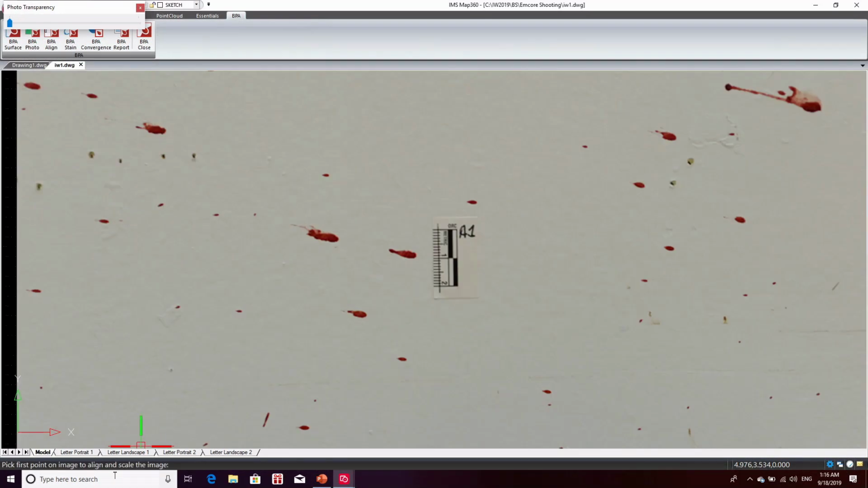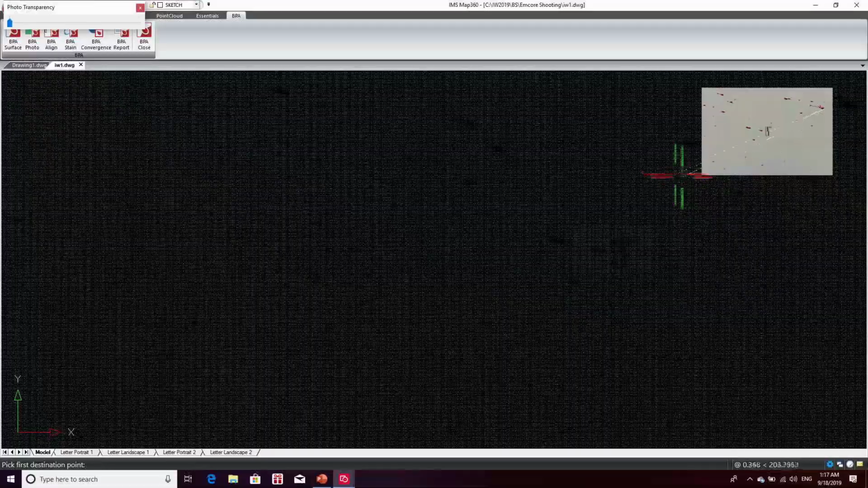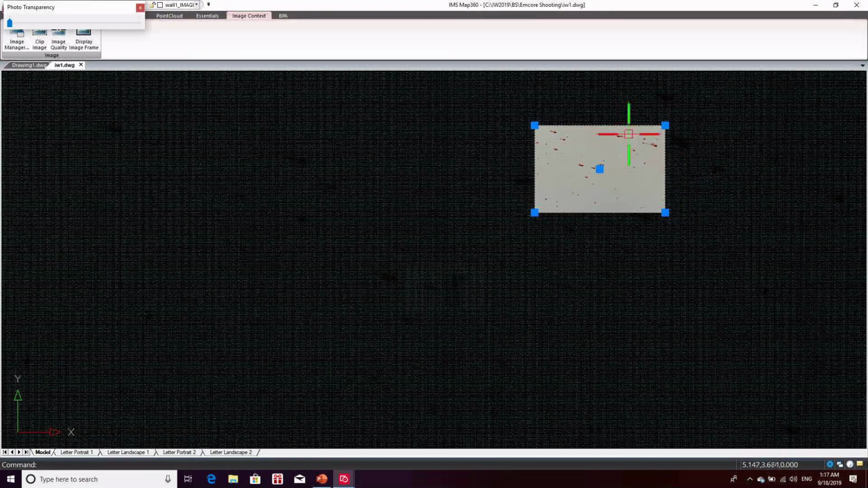So it's prompting down at our command line here to select points. So I'm just going to click on a point that's in the image, just a very recognizable point. So the leading edge of this stain up here. And I'm going to go down to the cloud. And of course I placed it right over top where I need to be.